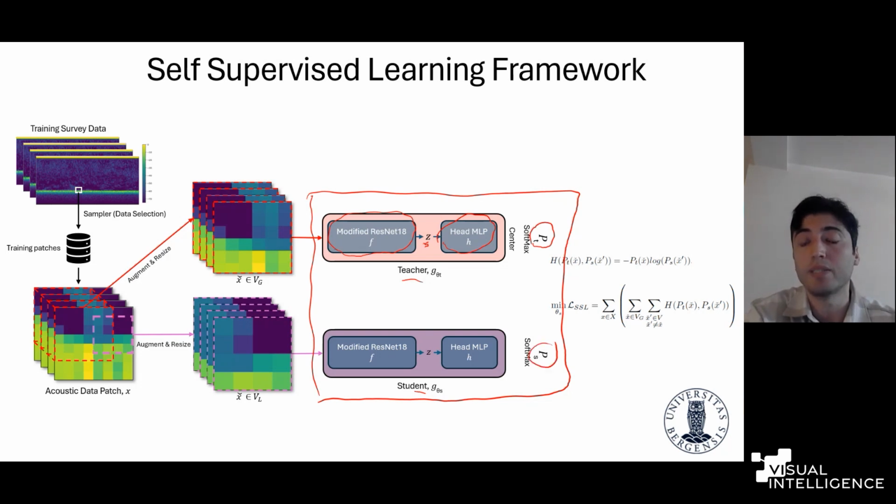PT and PS. Our main goal for the learning is to train the student network to mimic the teacher network's output. So the student network is trained to produce the same result as the teacher network, even though it is accepting different kinds of input data.